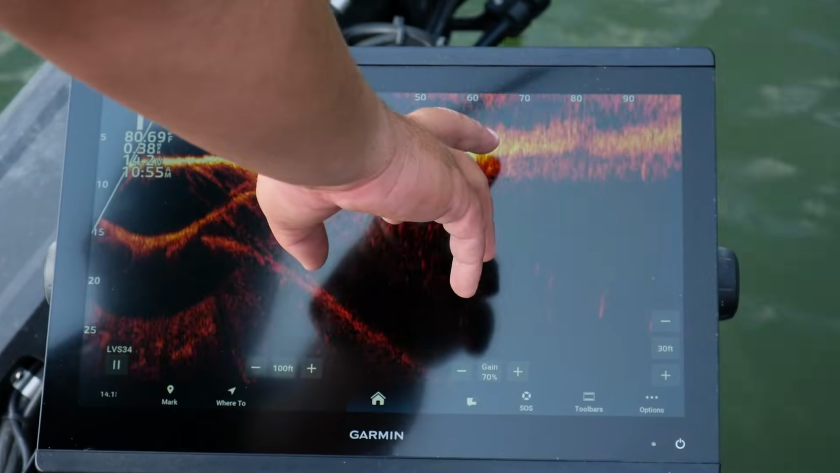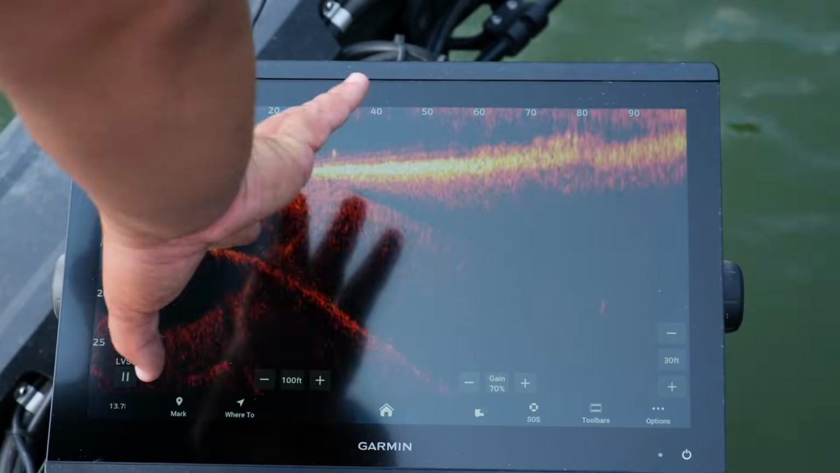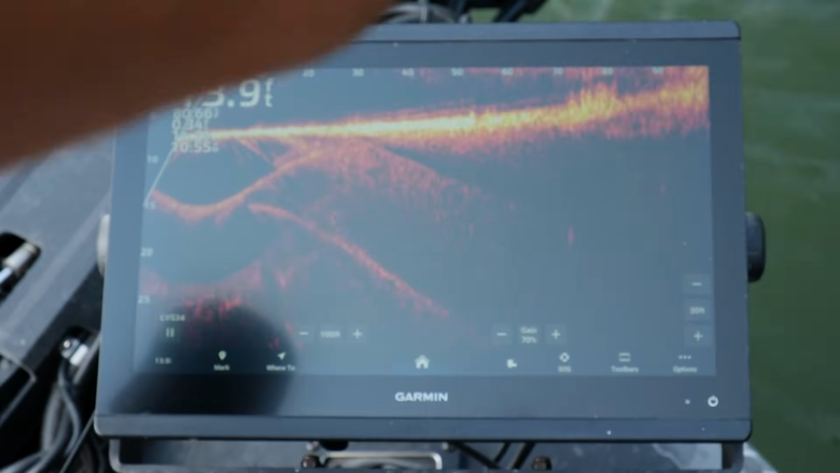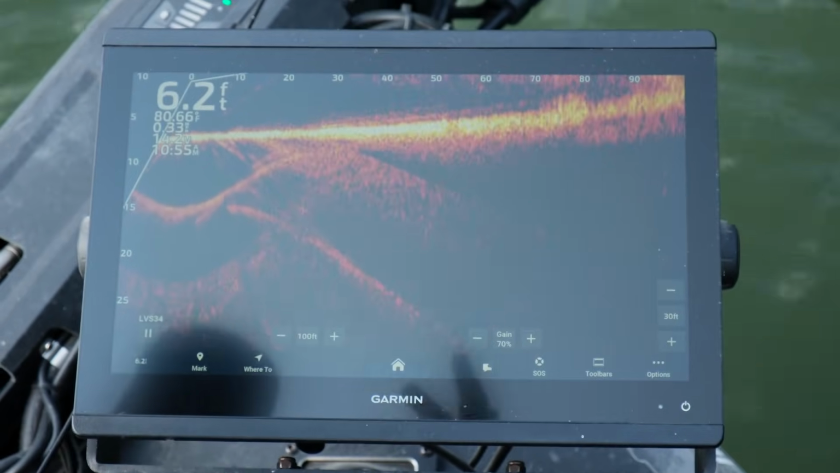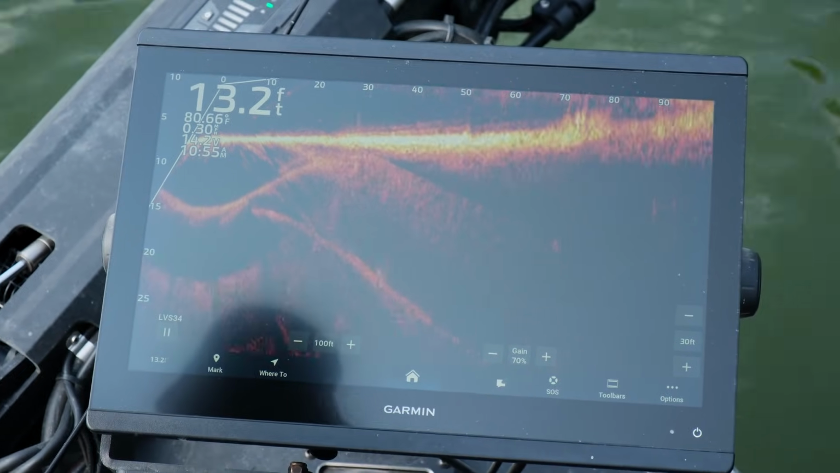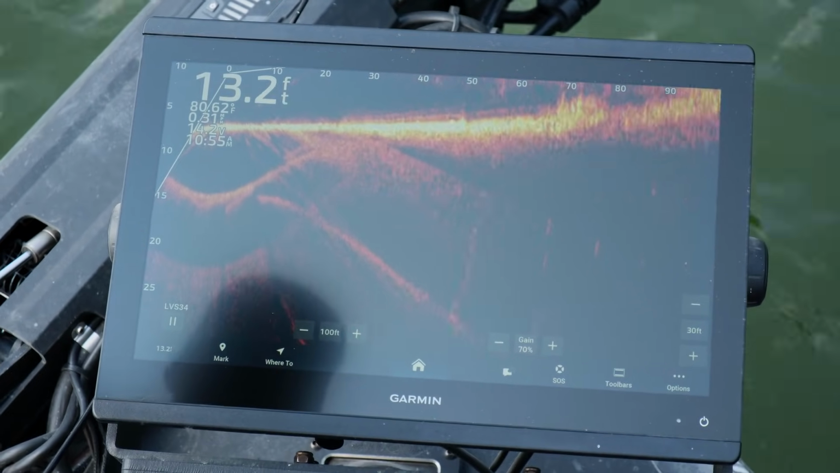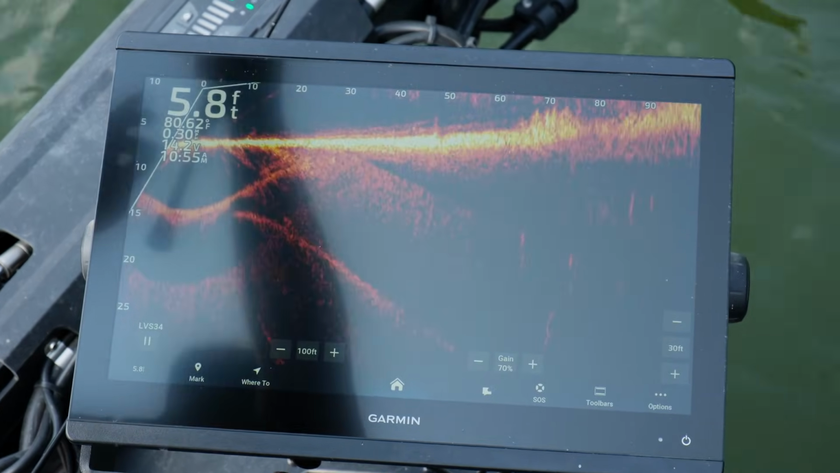All right, so here's the brush that we just marked in between these docks. A little bit shallower, which could be, you know, it's a trial and error on finding the right depth when it comes to brush or any structure in general. When you finally get a bite, you can start running that same depth and hopefully clue you into a good pattern. So we'll try this shallow brush here.